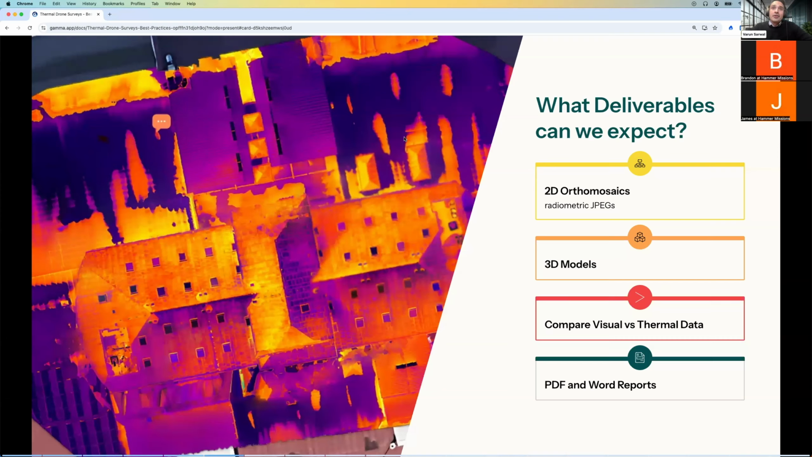But also now that you have good thermal cameras, you can actually create 3D models. So it's not just about 2D deliverables, but you can also produce 3D deliverables with thermal drone data, which allows you to depict the sites in much more detail and capture a lot more contextual information.